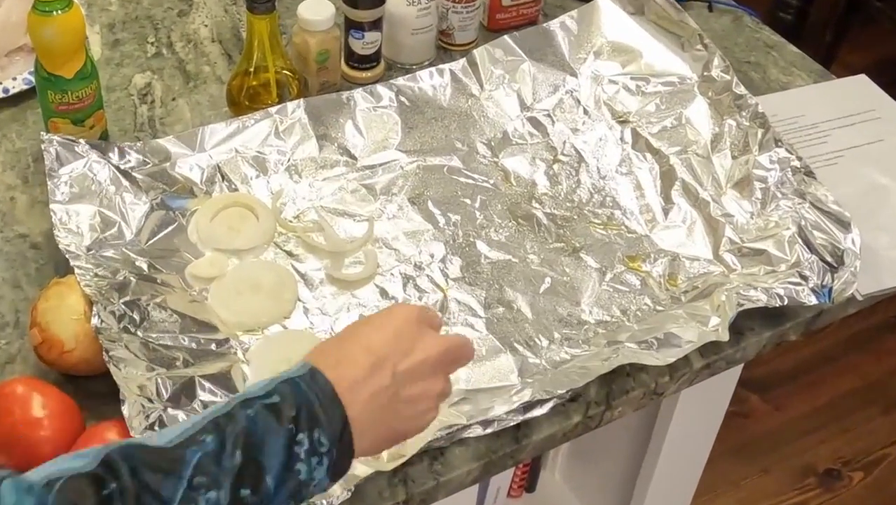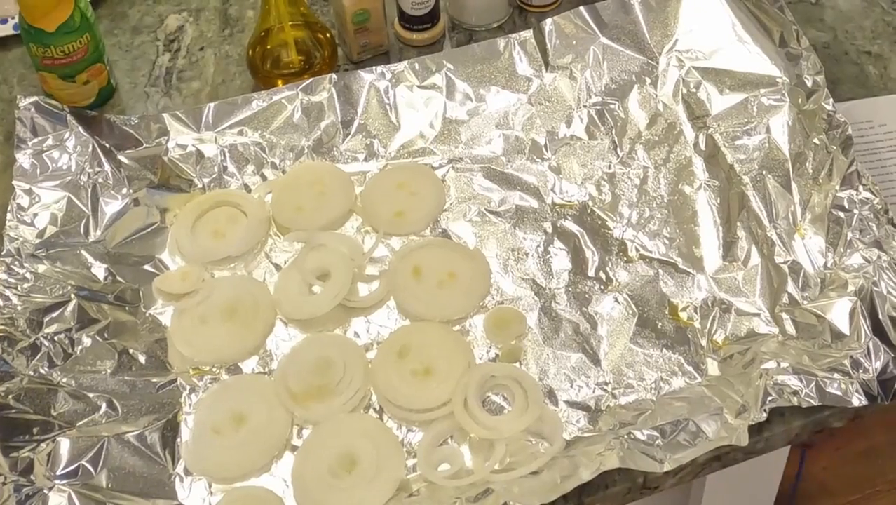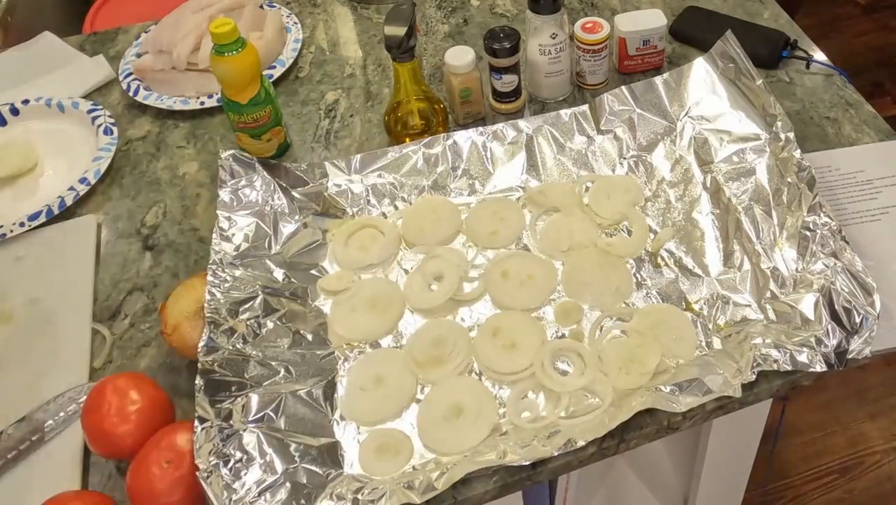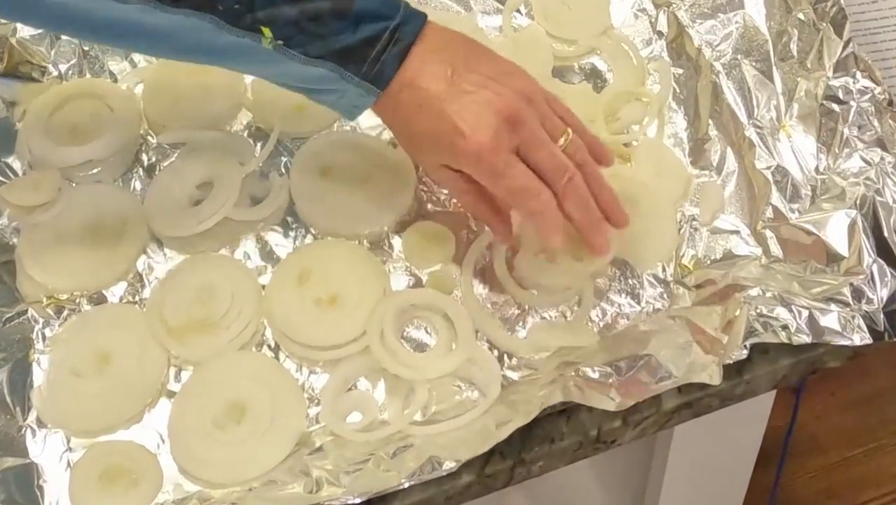And put the onions on the aluminum foil. I think I can spread these thin enough. Like that.